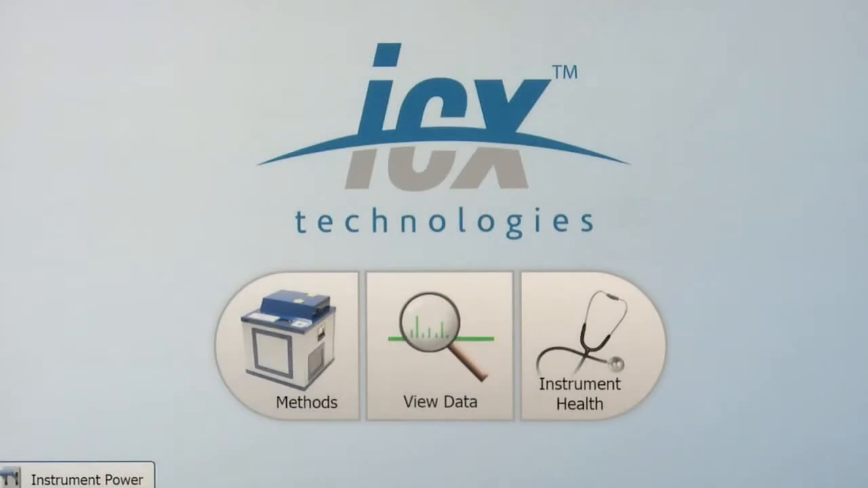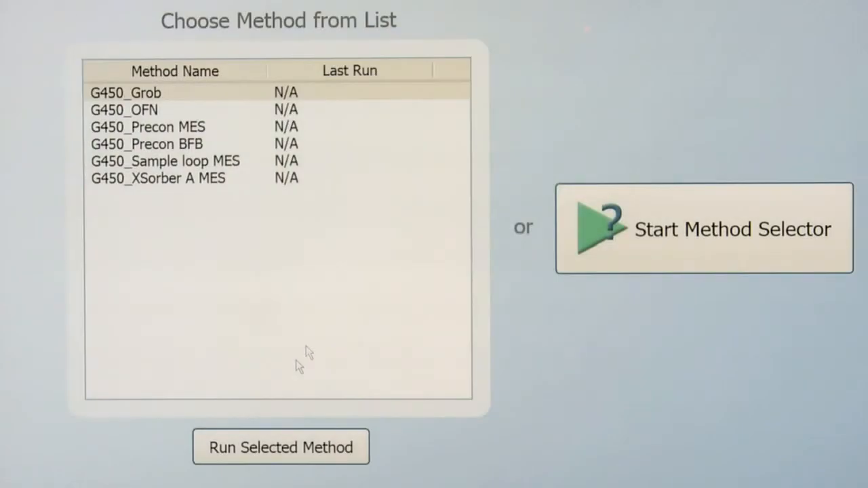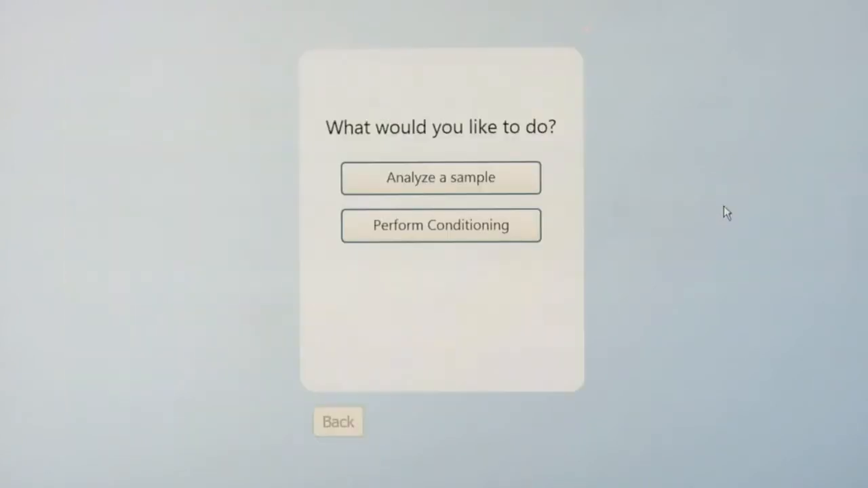So I'm going to come over here and I'm not quite sure what method to use, so I'm going to use the method selector. If you did know what method you wanted to use and you remembered from your training, you could just select from the list. But today I'm going to use a selector because I'm not really sure which one to use. What it's going to do is ask me a series of questions. It's asking me if I'd like to analyze the sample or perform conditioning, and we do want to analyze the sample.